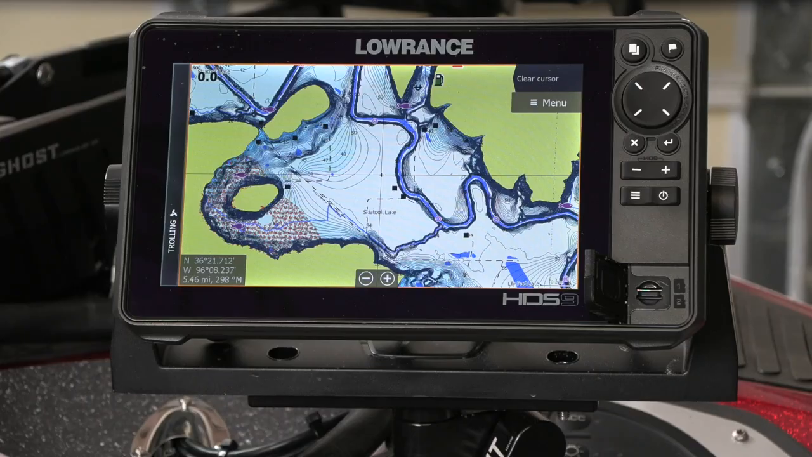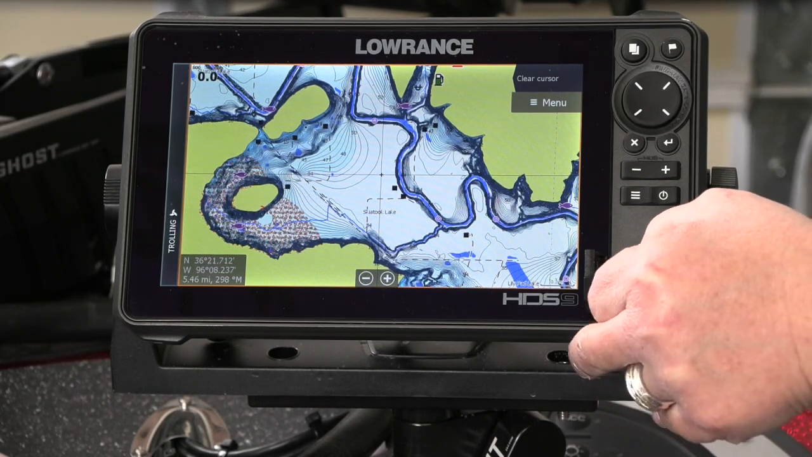So first thing we're going to do is talk about the upgrade and how you update your trolling motor. The easiest thing to do, I like to have the software update on a card. I'm going to take my micro SD out of here. We're going to open this unit and we're going to put the card in here.